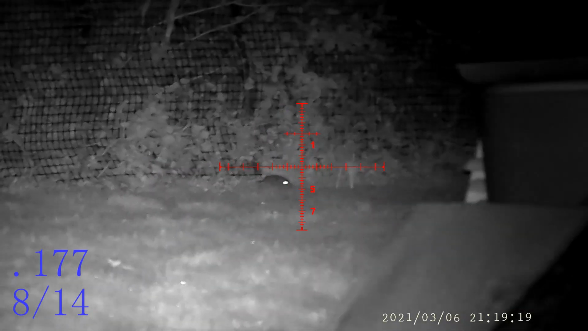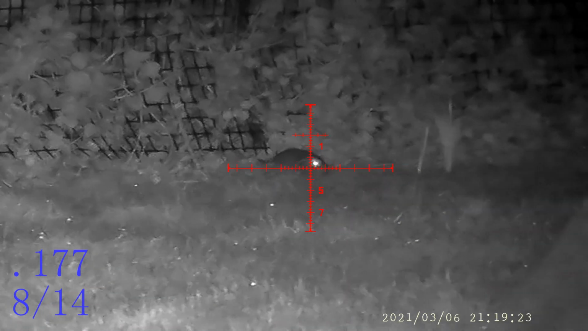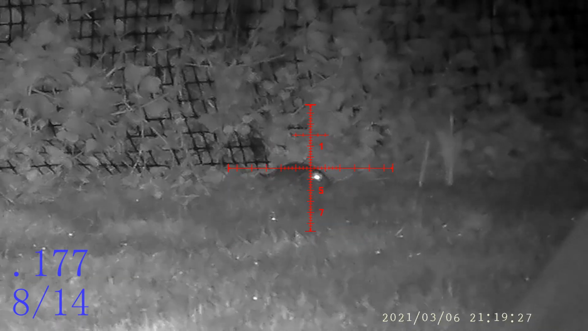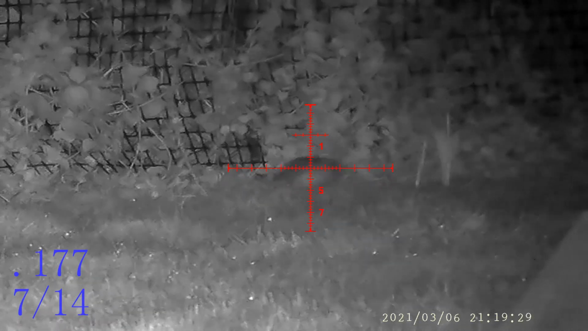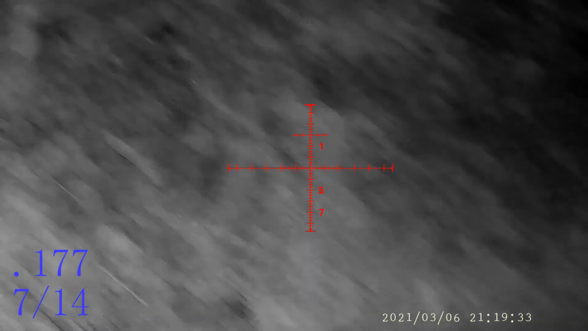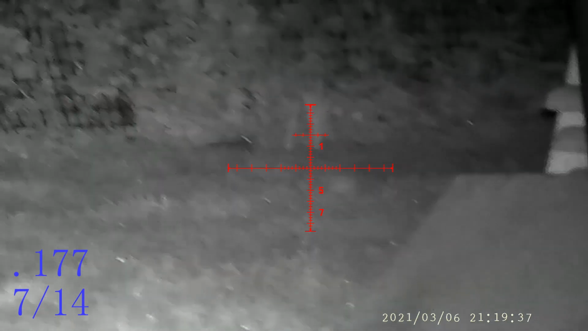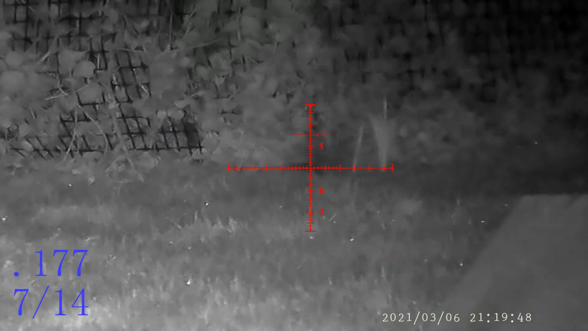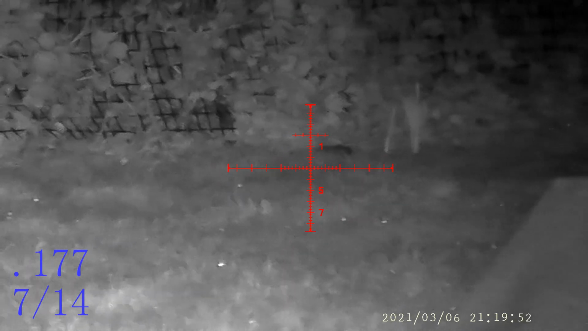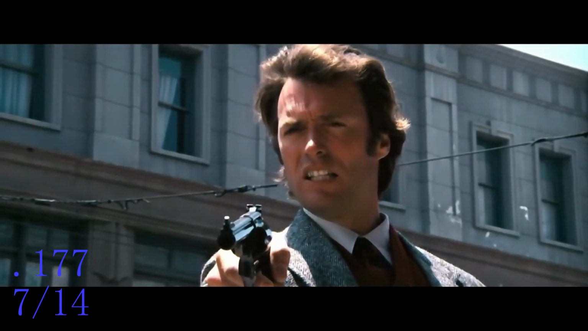There he is. Stay still, stay still. Got him. Hit him in the spine. He's finishing off, where is he? What a shot. You either just hit just above him or you just blew his fucking head clean off. And would blow your head clean off.